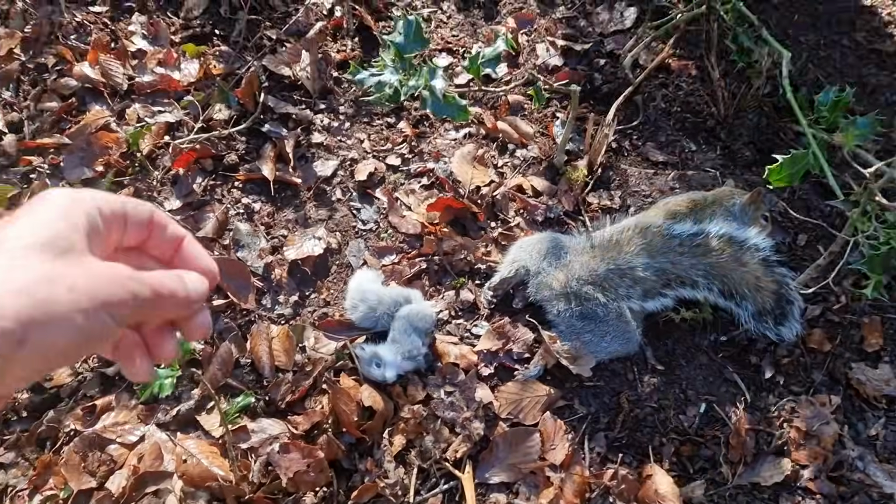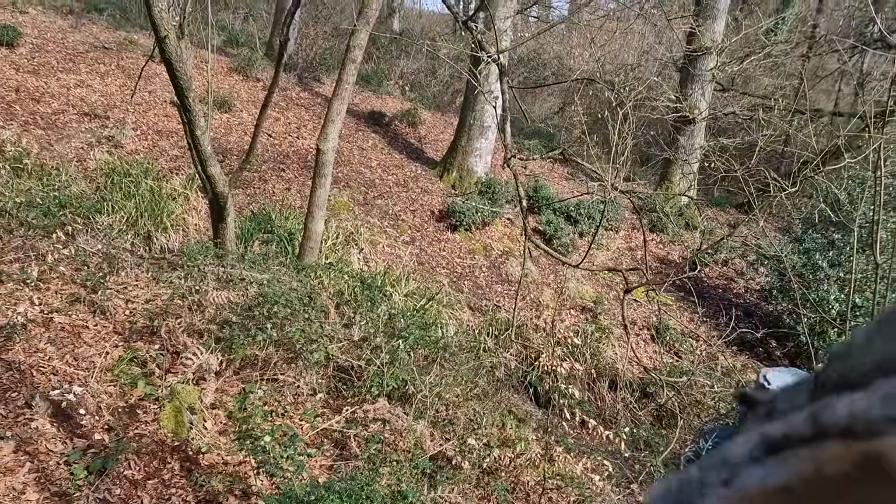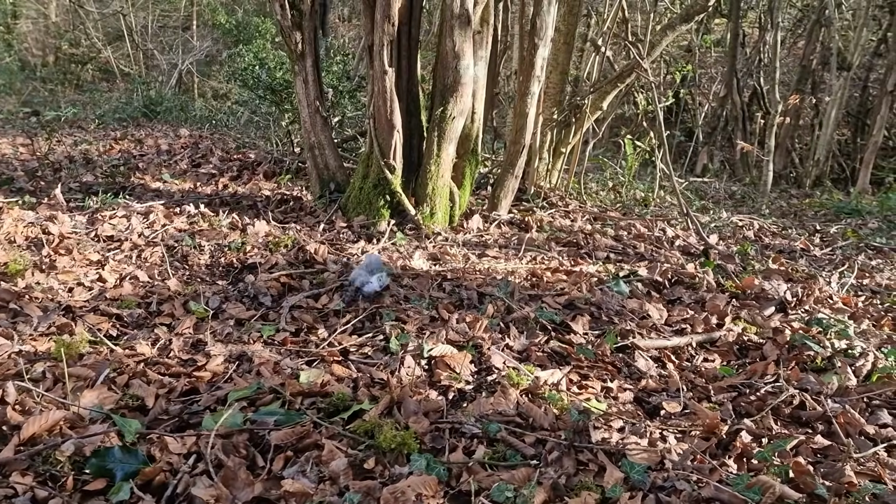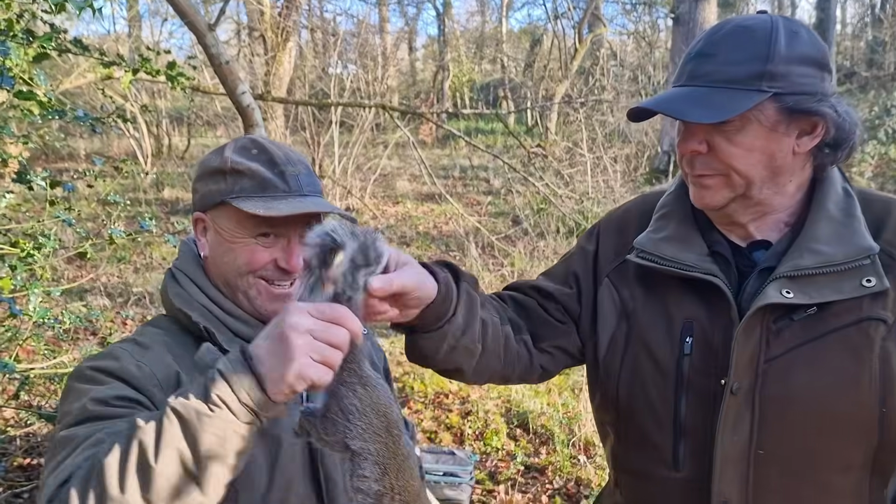Fake squirrels 0, real squirrels 12 in the bag. Dad will be delighted, even though our plan to fool Dean and Jaff hit the buffers. Of those 12, partly because he had to go early, Jaff only shot 1. I have your 1. Yay!